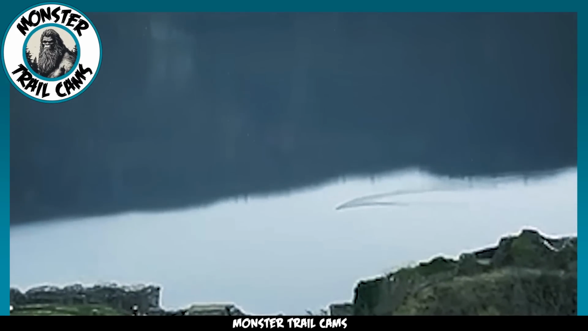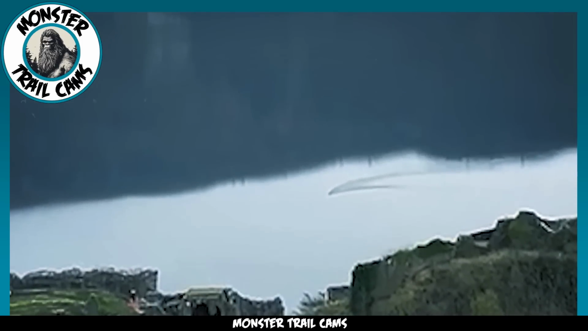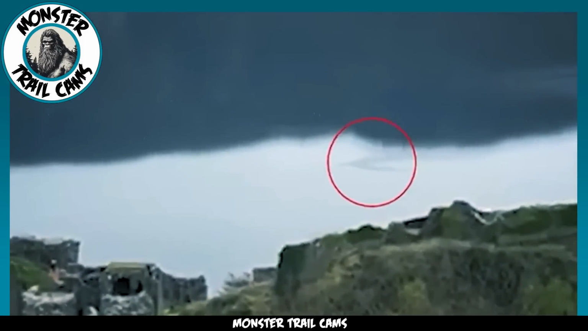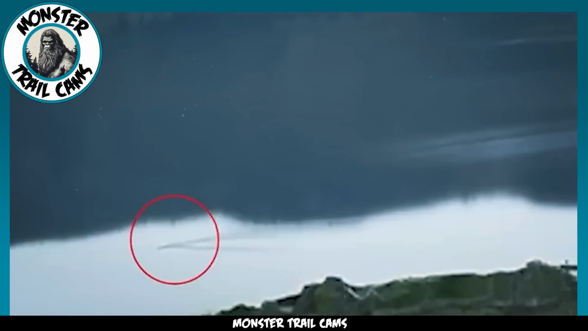What sets this footage apart, according to some experts, is its clarity. They consider it to be one of the most credible pieces of evidence supporting Nessie's existence to surface in the past several decades. Meanwhile, the couple behind the footage expressed neutrality on the matter.